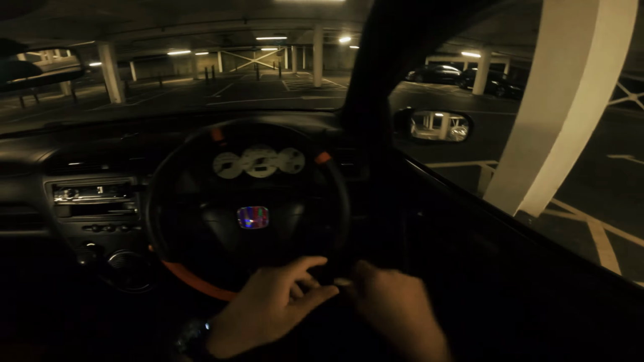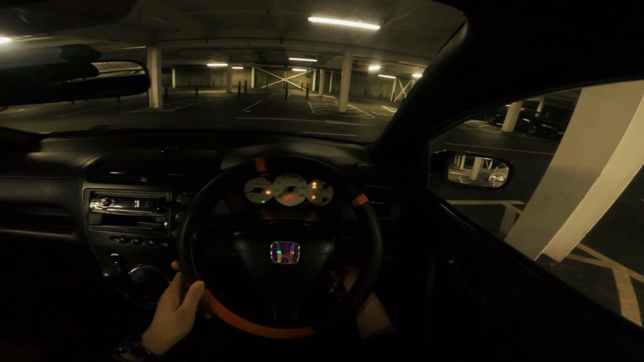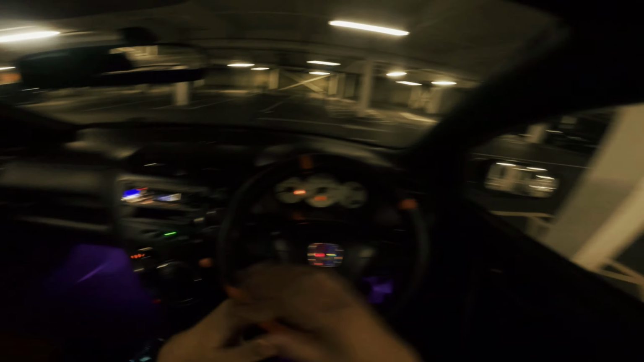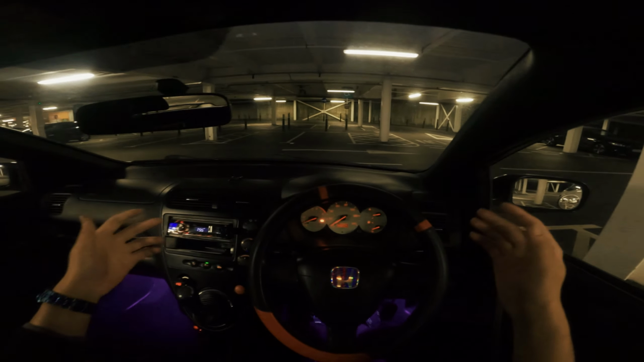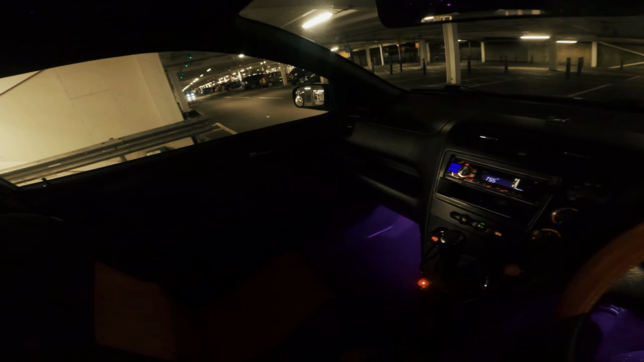So basically, I've melted it. I'm trying to make a cardboard thing, but at the minute we've got the stars in a nice location. Let's turn the light on and have a quick POV drive and tell you everything about the car that's going on. So yeah, let's get out of here.